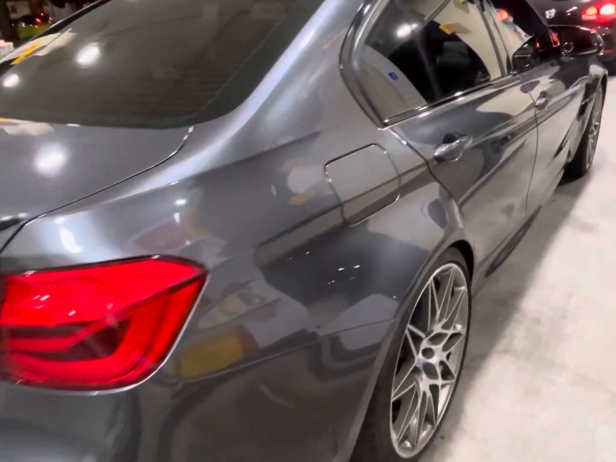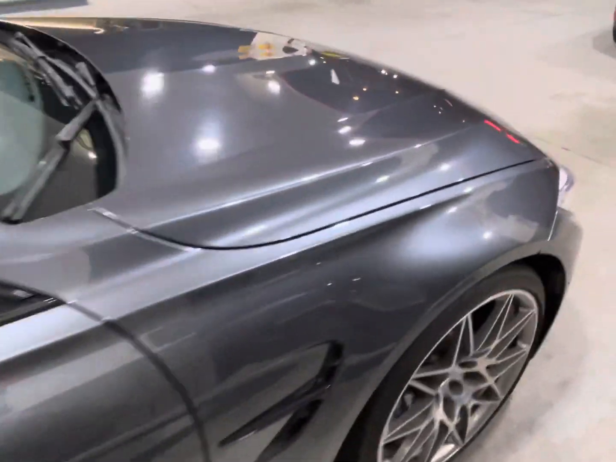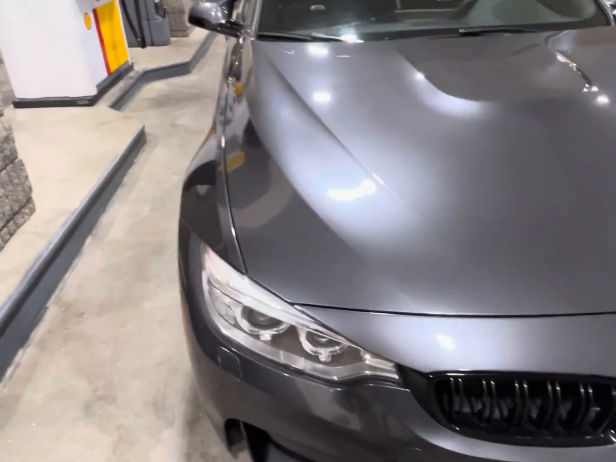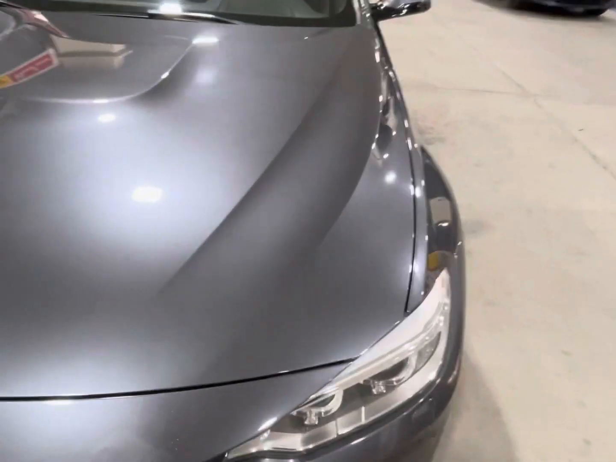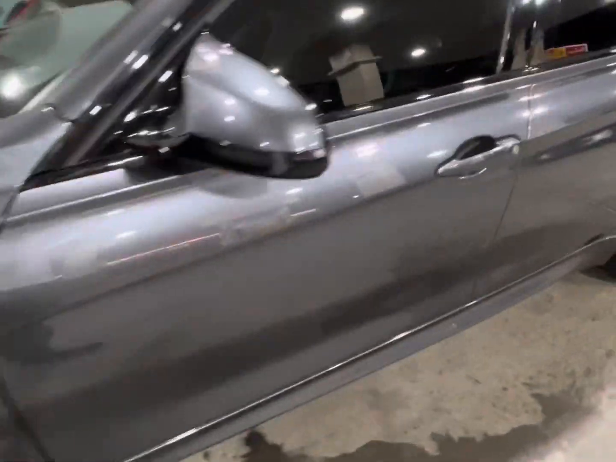So we're here at the gas station, just filled up with that 91 California gas. I just washed it, but you can see some major water spots, which I want to take out with a product by Adams. I'll check that out later.